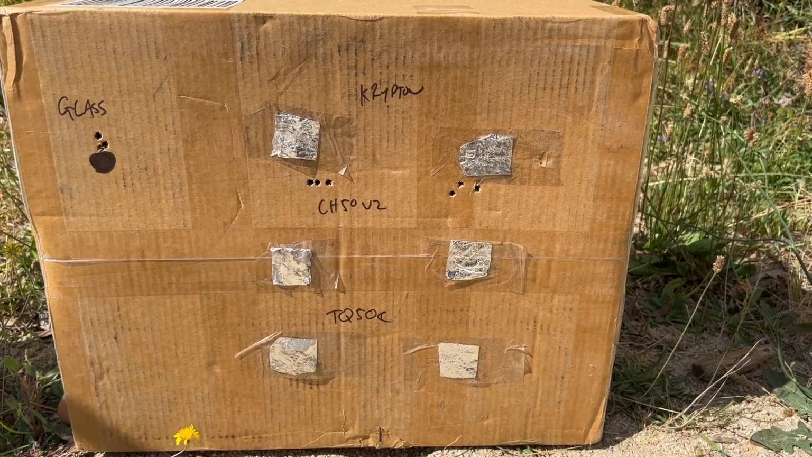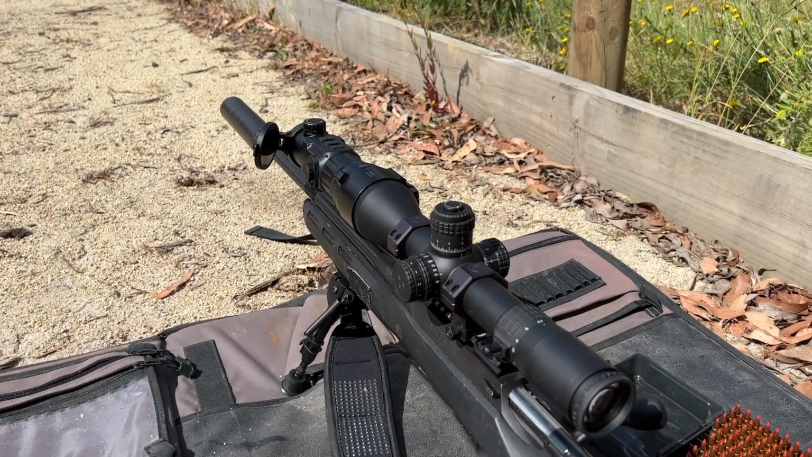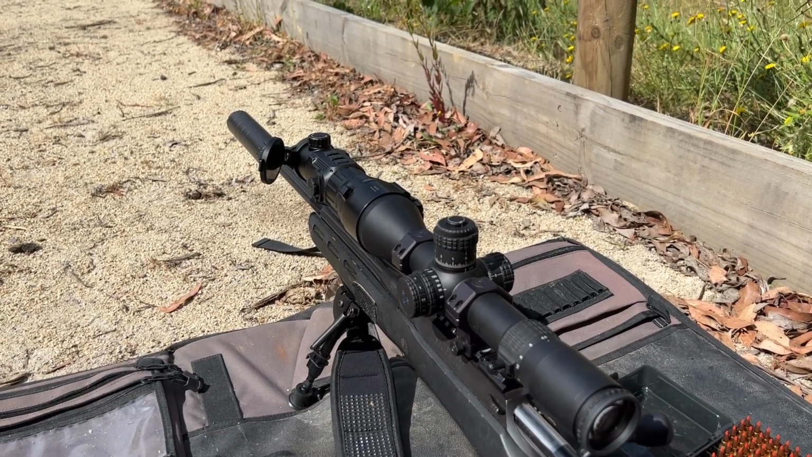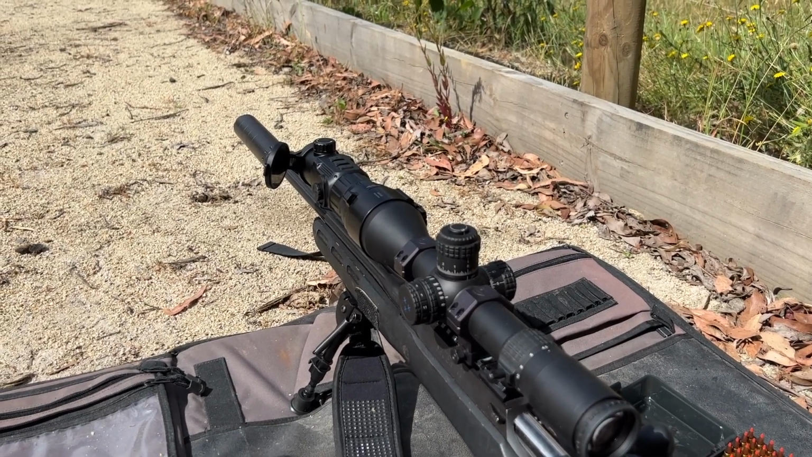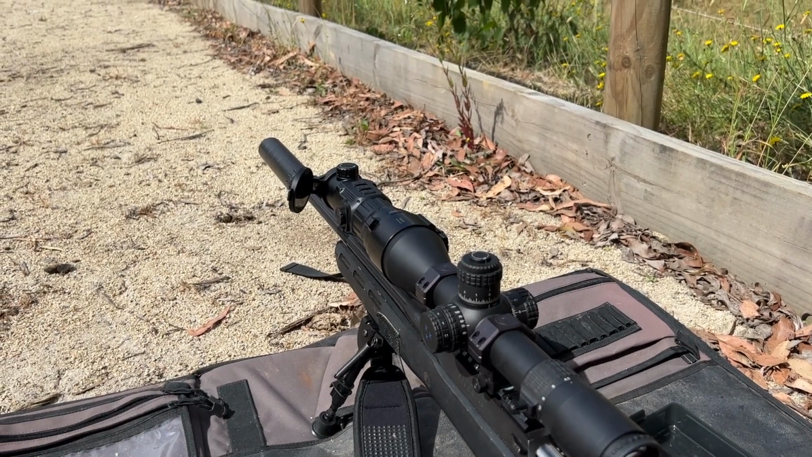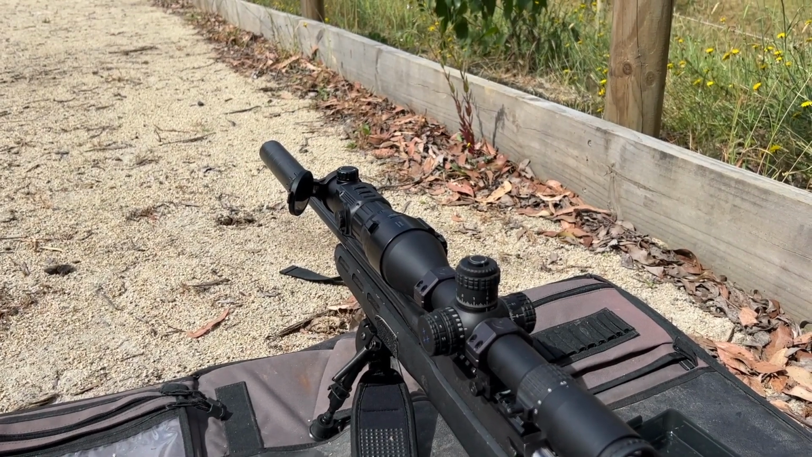Let's test the CH50 V2. All right, so now I've got the CH50 V2 lined on. Now this is actually a retest of these devices because the last time I did this, I didn't use the factory default collimation. I think it's called collimation settings. I used a different profile on here that had no settings on at all, so no calibration out of the factory. So this time I'm making sure I've got the calibration from the factory turned on.